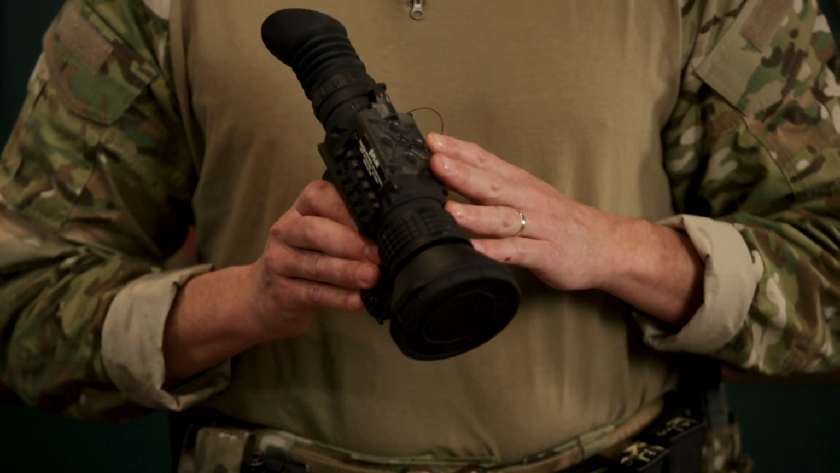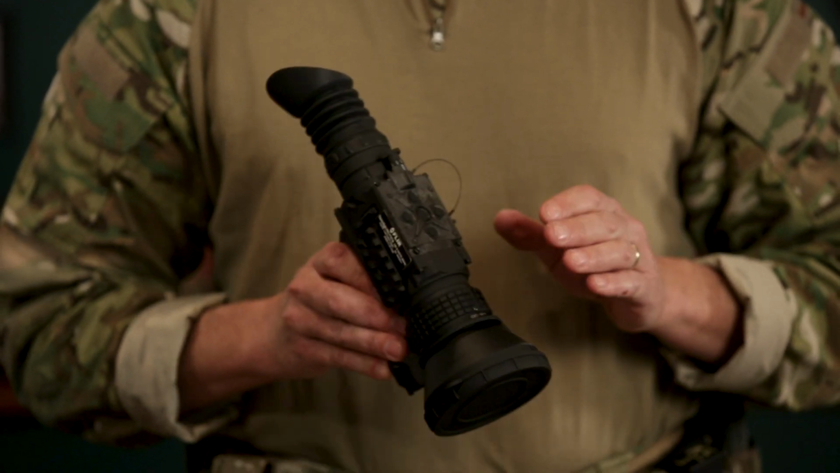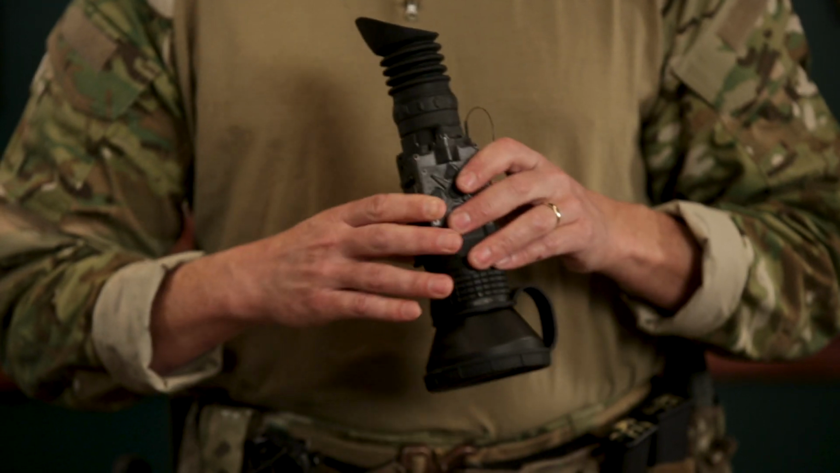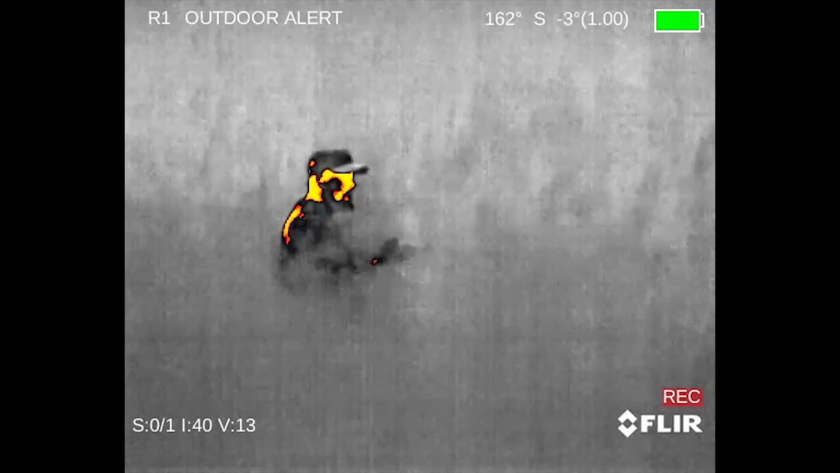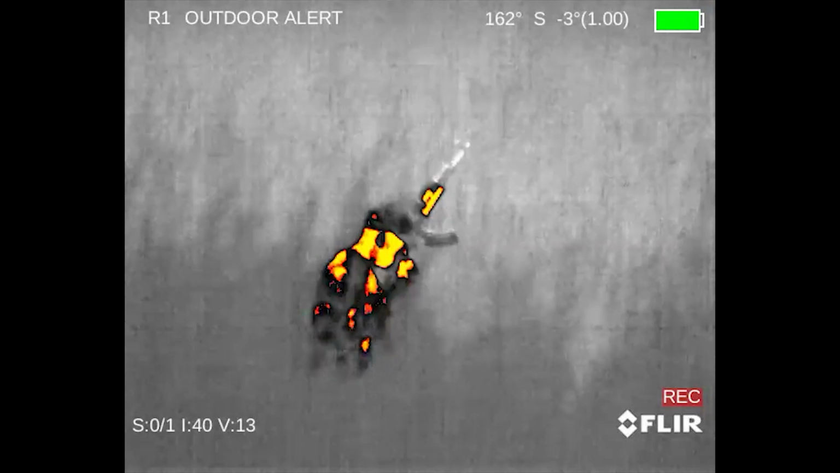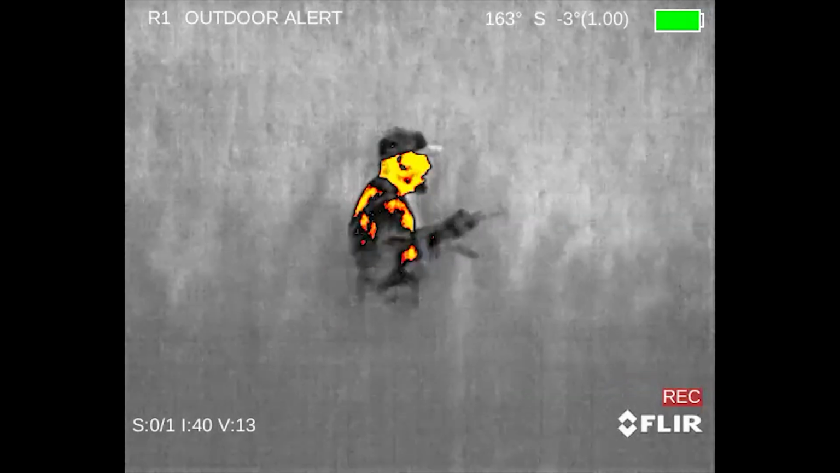There are 7 different viewing palettes, each one suited for a different type of application or for user preference. My 2 personal favorites are Black Hot, because warm objects appear black and the scene looks more lifelike, especially at night. My second favorite is Outdoor Alert, which enhances that Black Hot palette by highlighting the hottest 10% of the scene in orange. This makes it even easier to spot those hot objects.